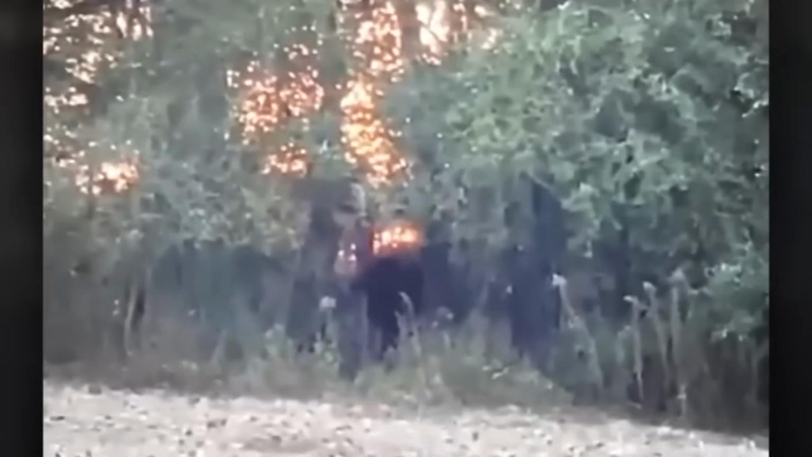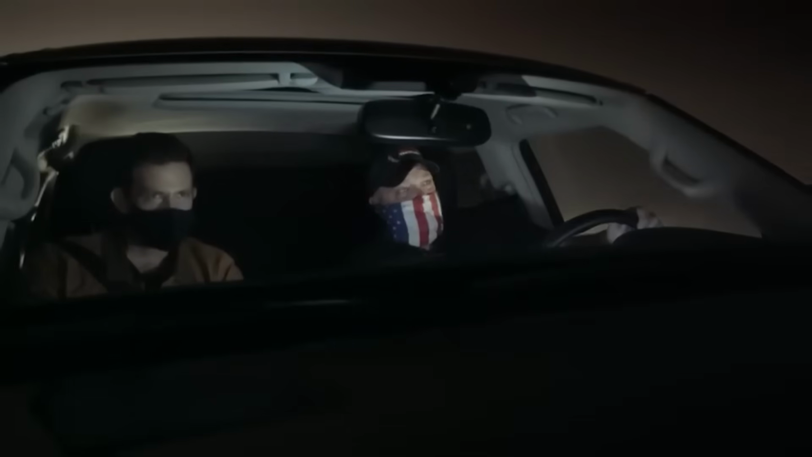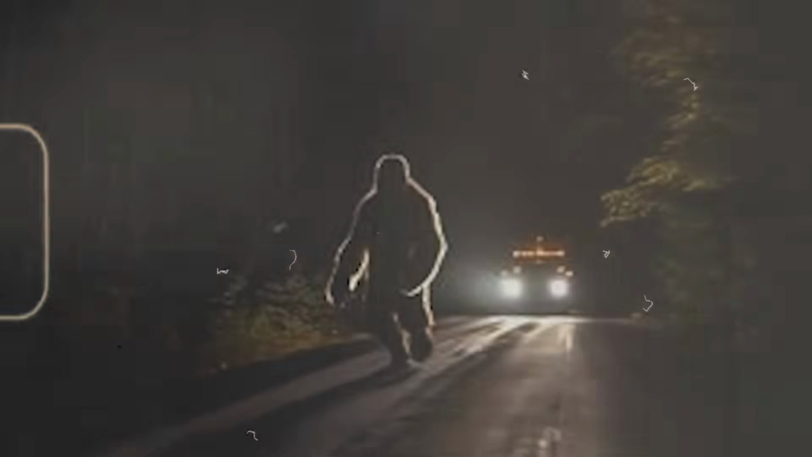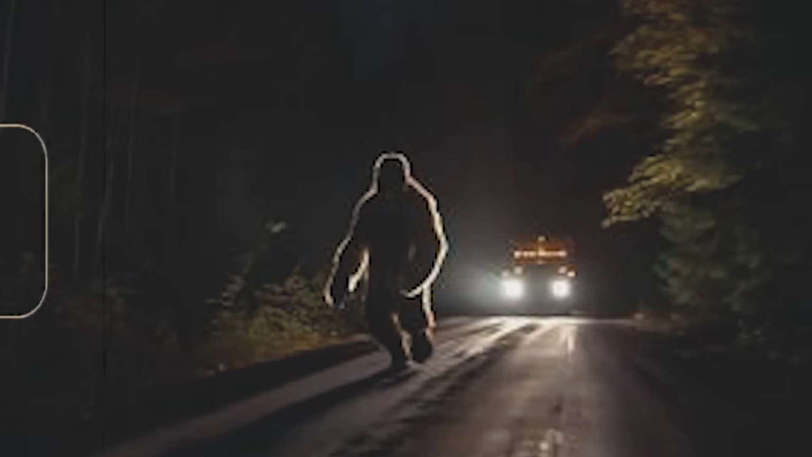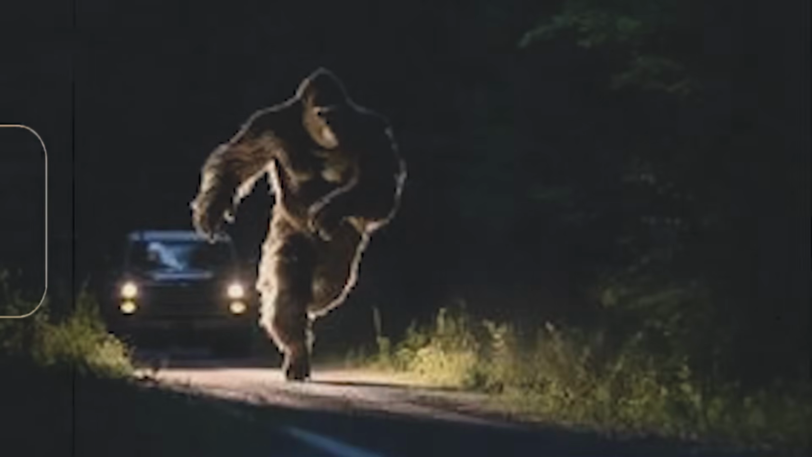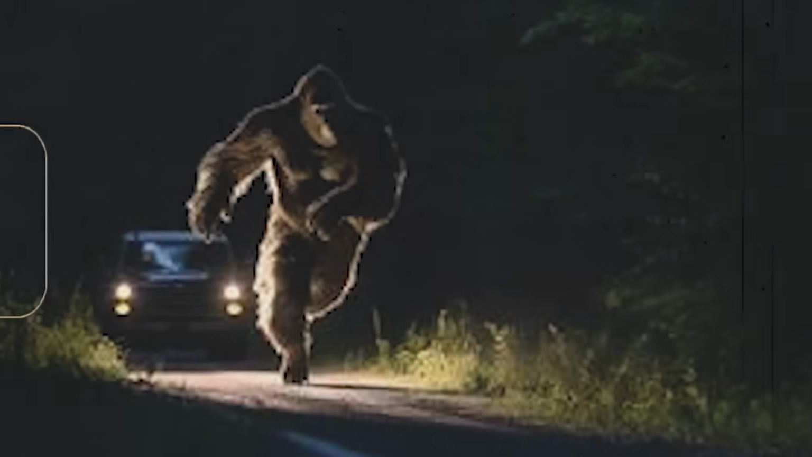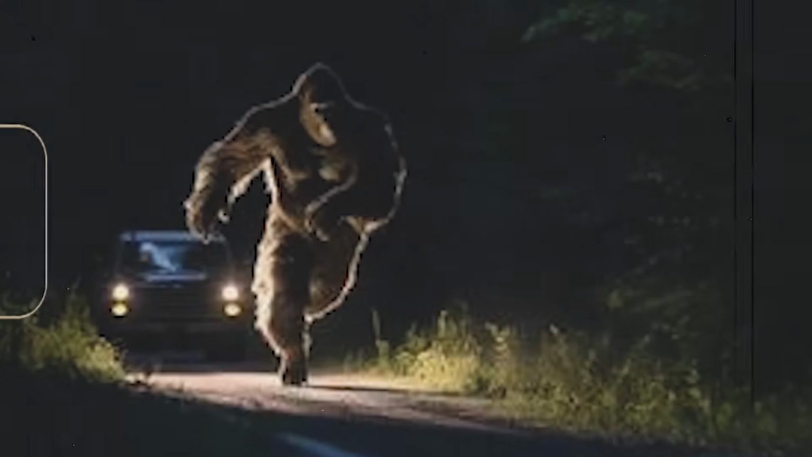They've become almost a pattern, a repetitive occurrence that the team can no longer dismiss as mere coincidence. The stories are fascinating. Over time, the team has heard whispers about Bigfoot sightings along remote roads like this one, but they've never had a concrete lead, until now. These encounters typically happen in the blink of an eye, often when someone is driving along a quiet, isolated stretch of road. A sudden flash of movement, a large figure crossing the road, and then, just as quickly, it vanishes into the darkness of the forest.